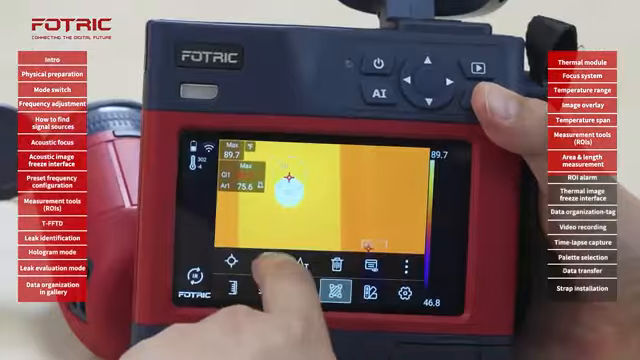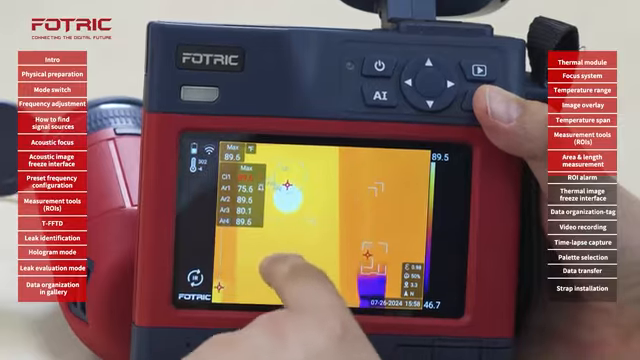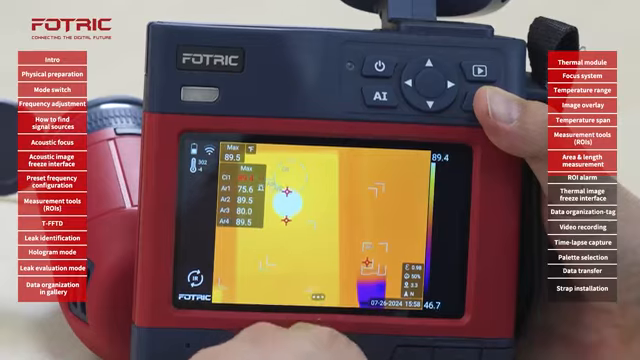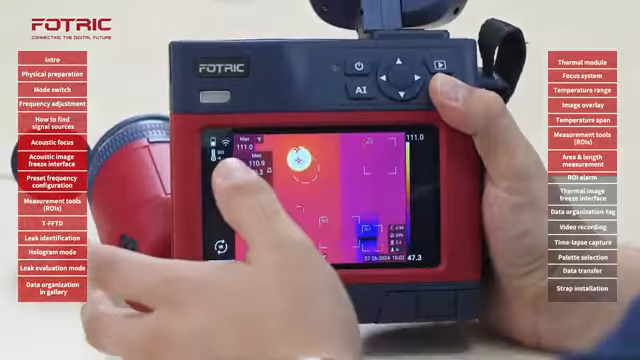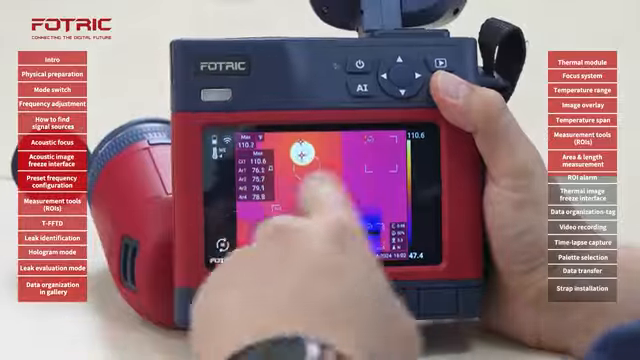Oftentimes we want to control multiple processes, multiple components in a scene. For that purpose, we will use multiple ROIs and delta T's. Let's say that I have many of them that I will organize aiming at different objects. When I am monitoring multiple processes or components, especially in industrial environments, it is common to have multiple areas of interest on the screen. I can keep doing that and without adjusting or modifying anything, get a quick, clear and big picture of what is going over there.